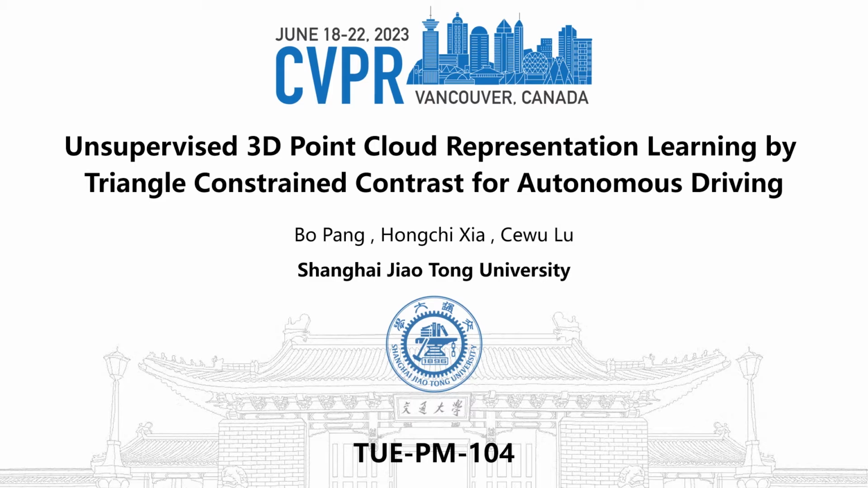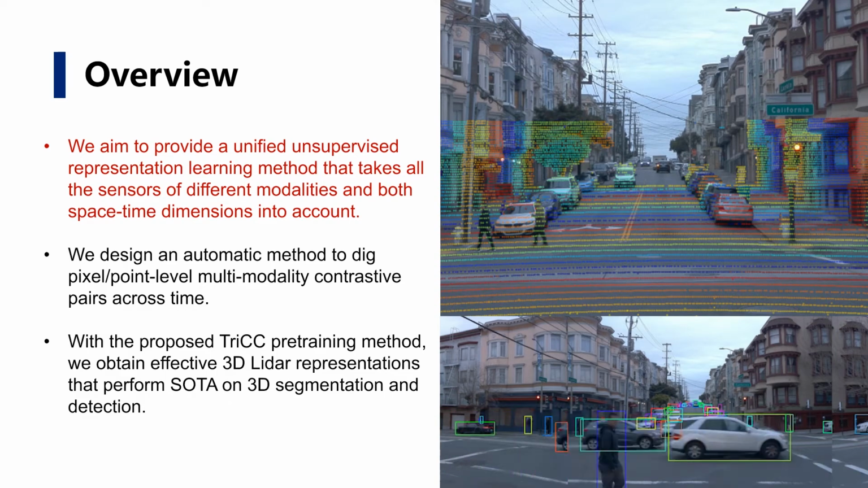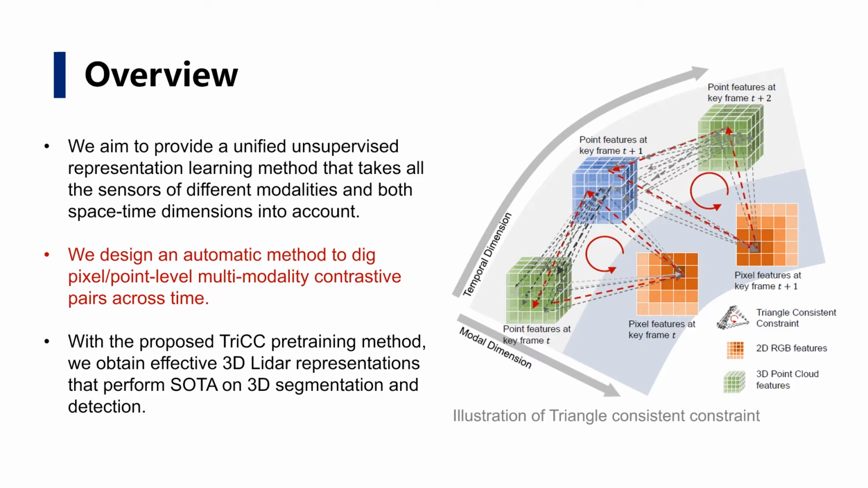I am presenting the paper, Unsupervised 3D Point Cloud Representation Learning by Triangle Constrained Contrast for Autonomous Driving. We aim to provide a unified unsupervised representation learning method for autonomous driving that takes all the sensors of different modalities and both spacetime dimensions into account. But pixel point level multimodality contrastive pair across time sequence is difficult to obtain. Thus, we need an automatic method to solve this and design a discriminative contrastive framework.